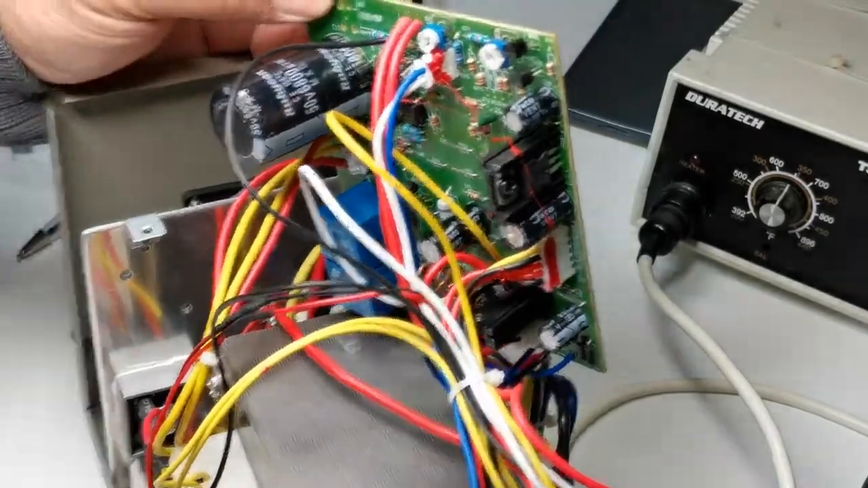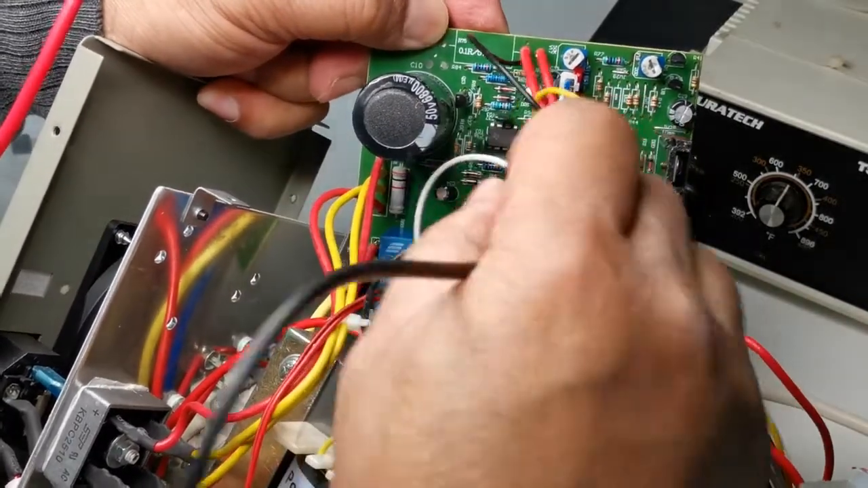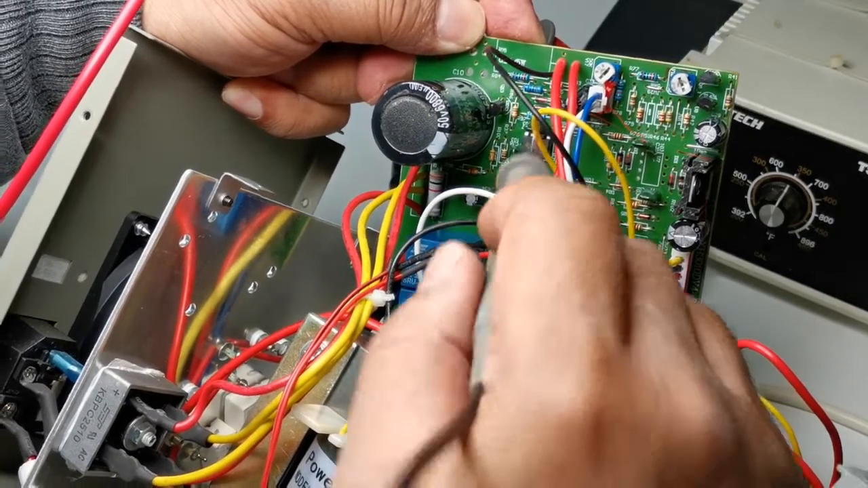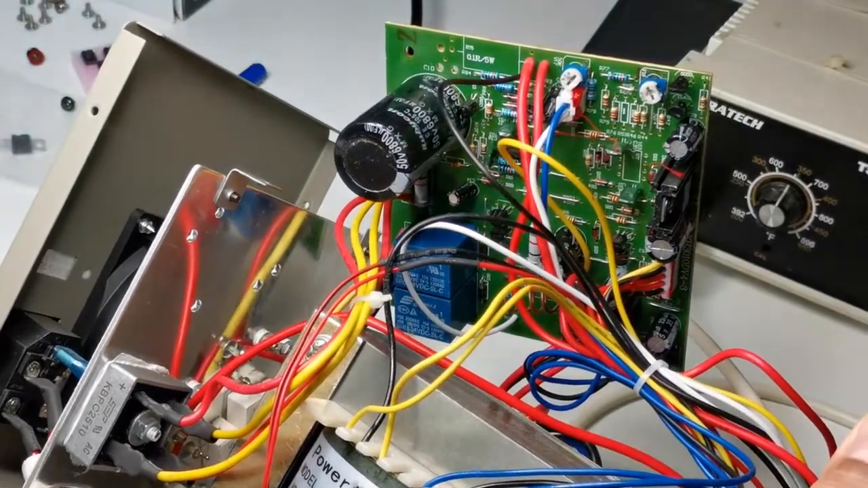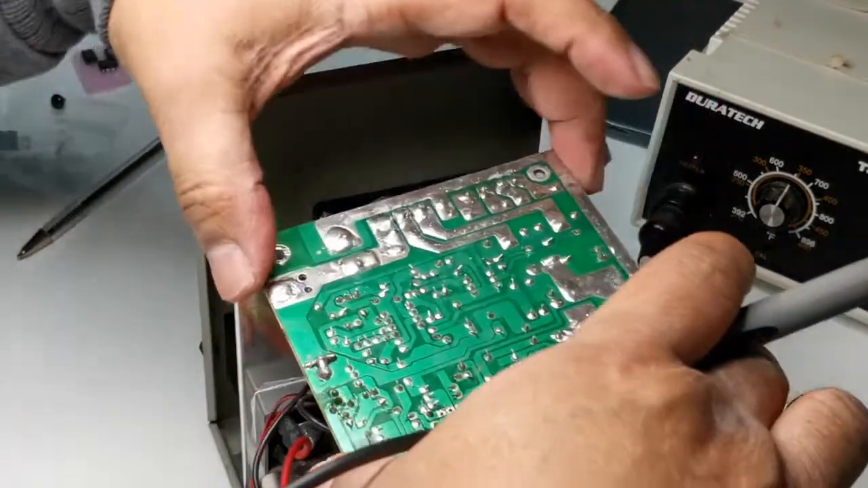Okay. We still have another IC here, with another 8 pins, which is LM2904P, which is the same as the LM358. So maybe this is the problem. So I'll take this one out.